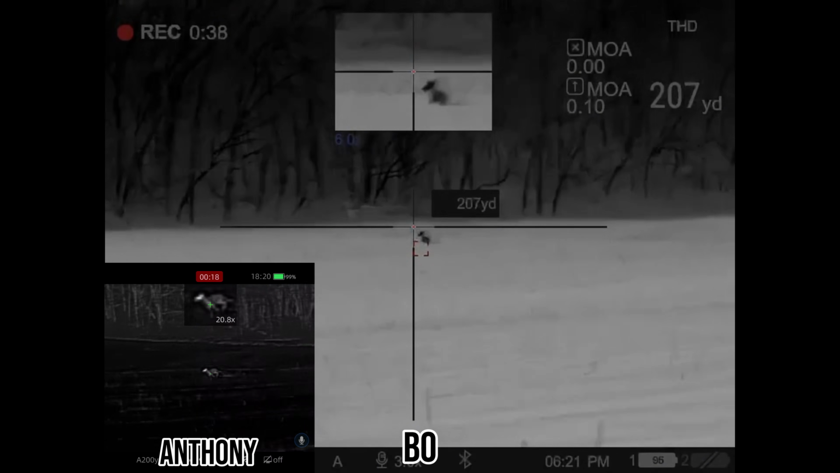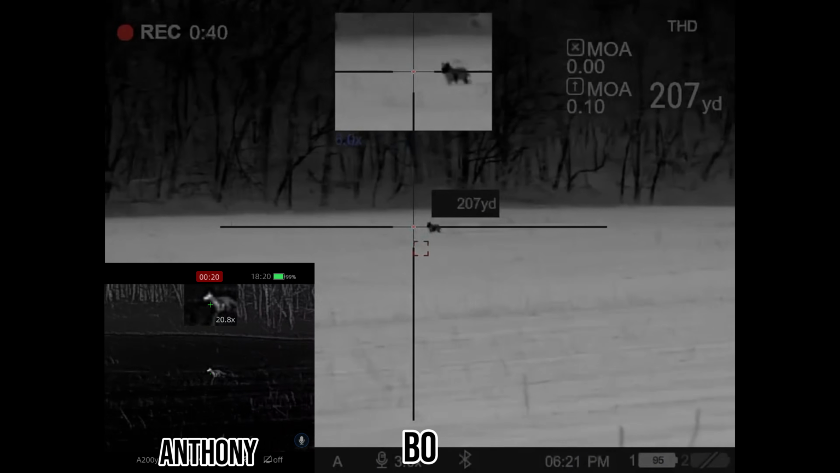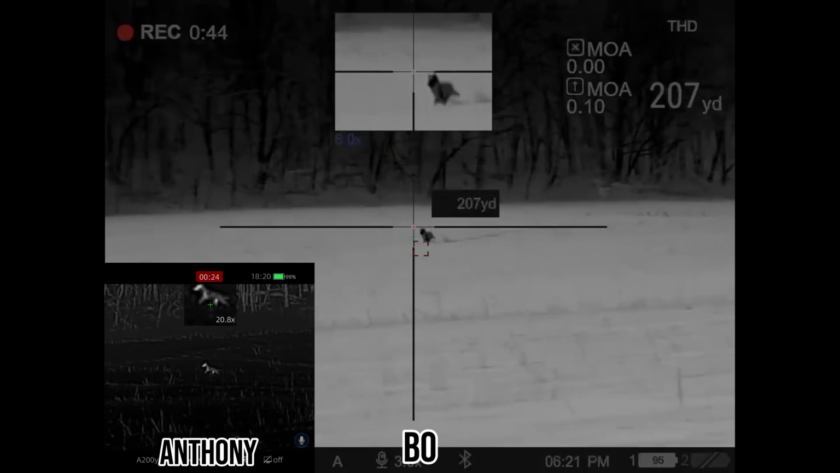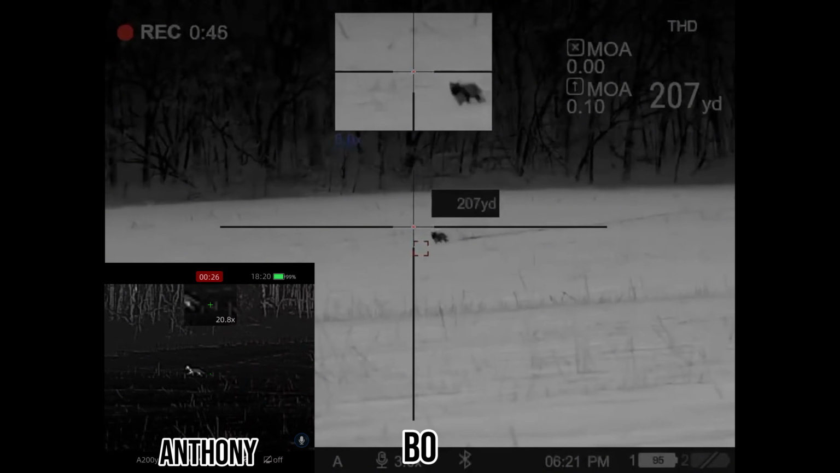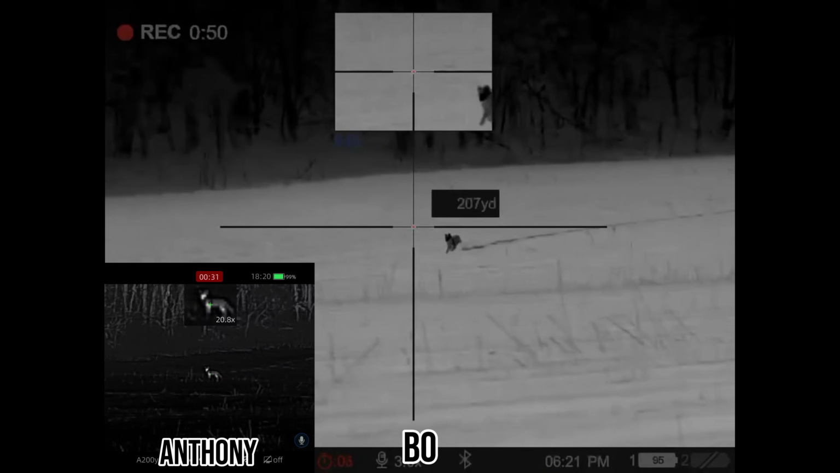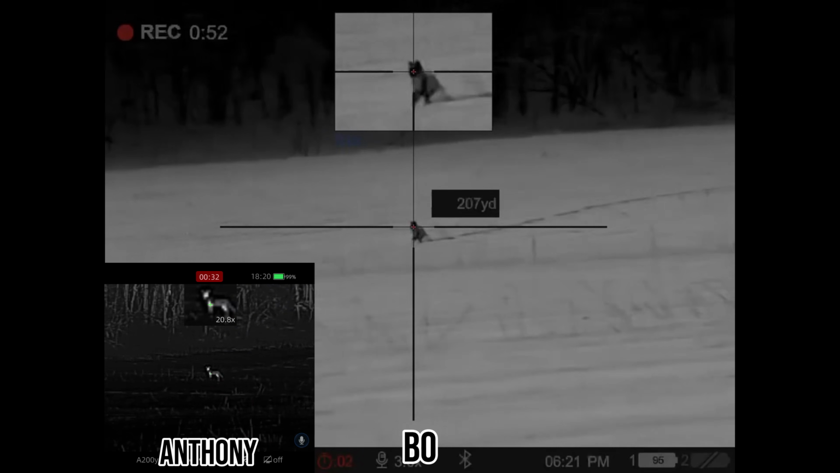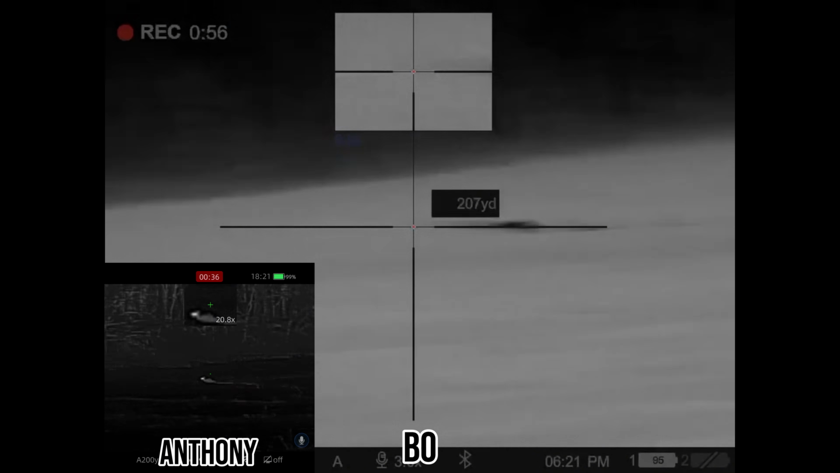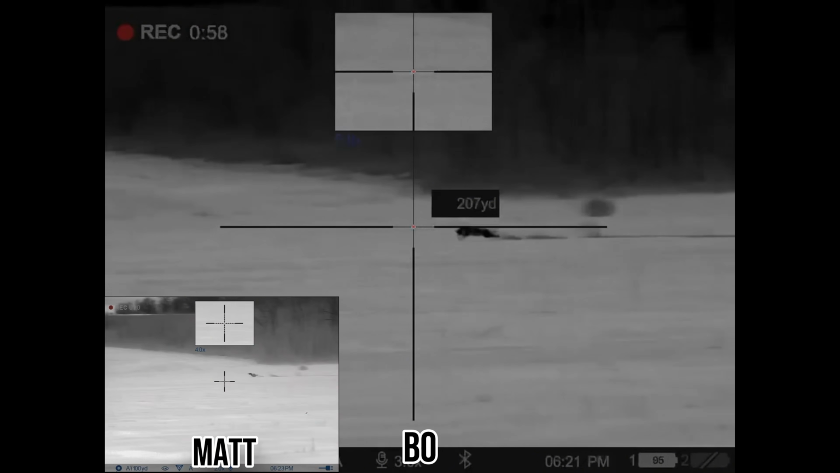Let me know when you guys are ready. I'm on the front one. He's on the back, I'm on the back one. Okay, just whenever you're ready. I'm ready. 1, 2. What the hell is happening? I have no idea. It's hot.